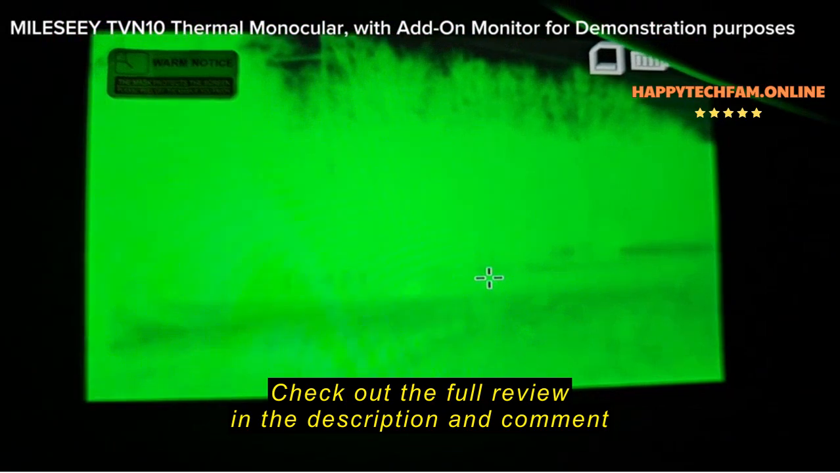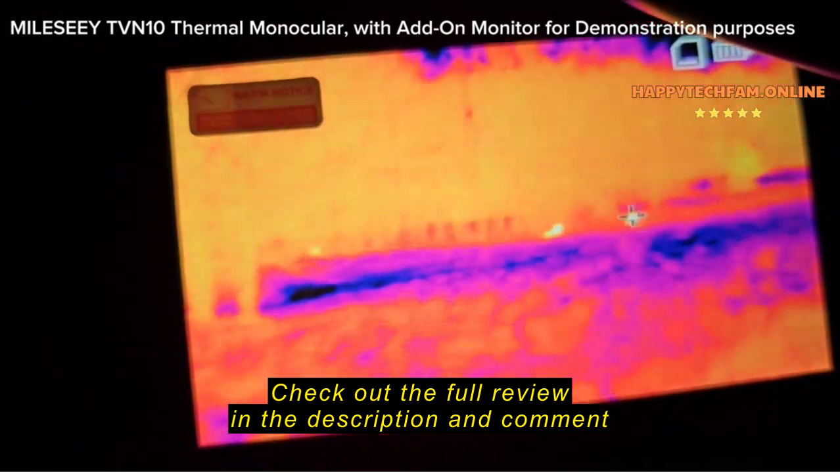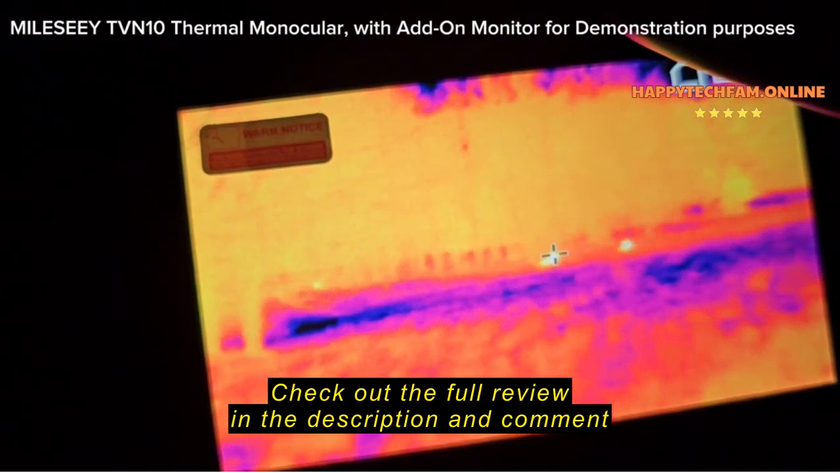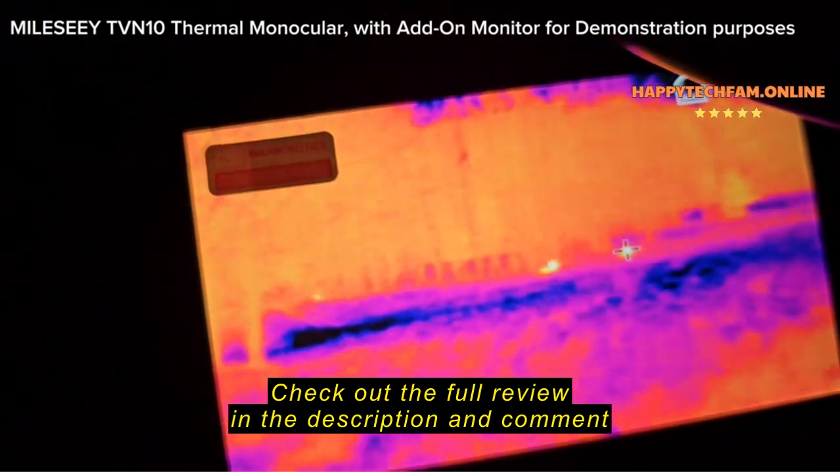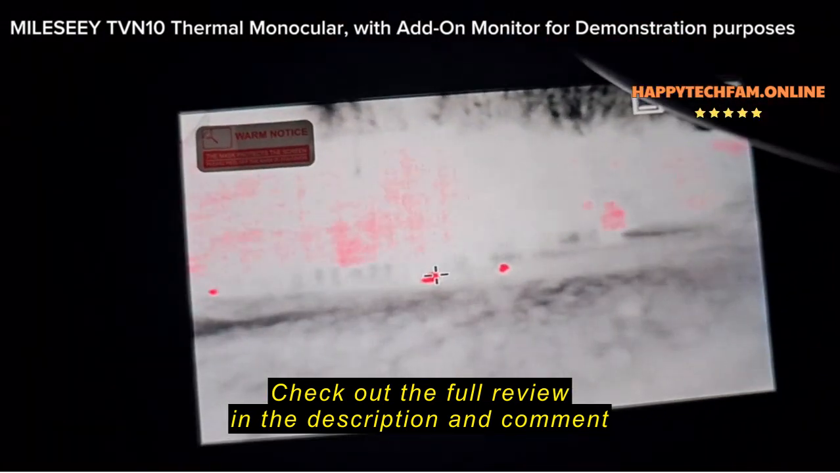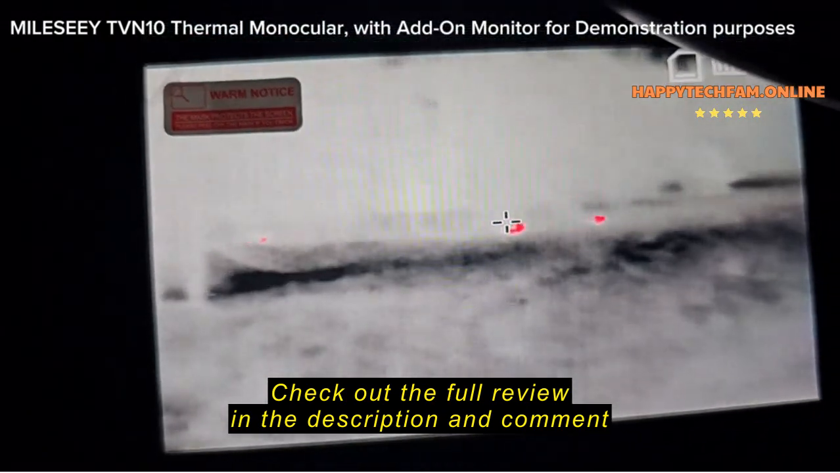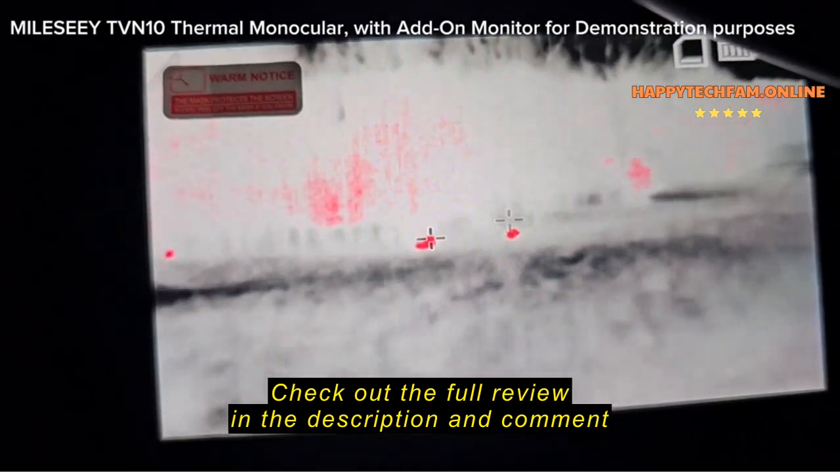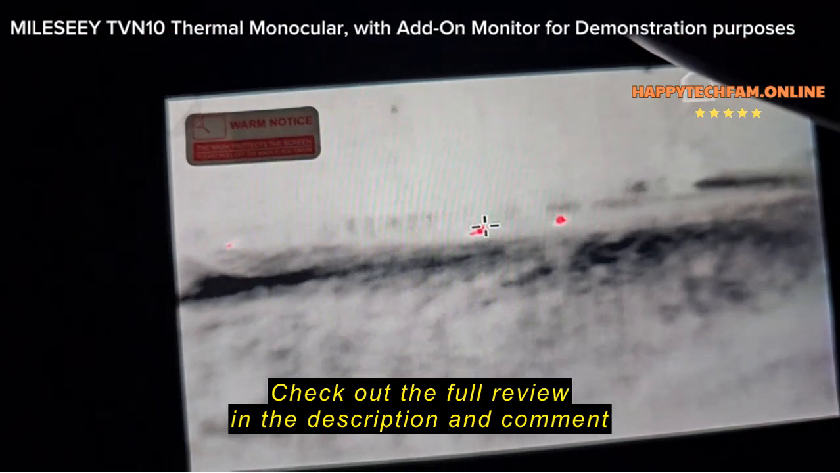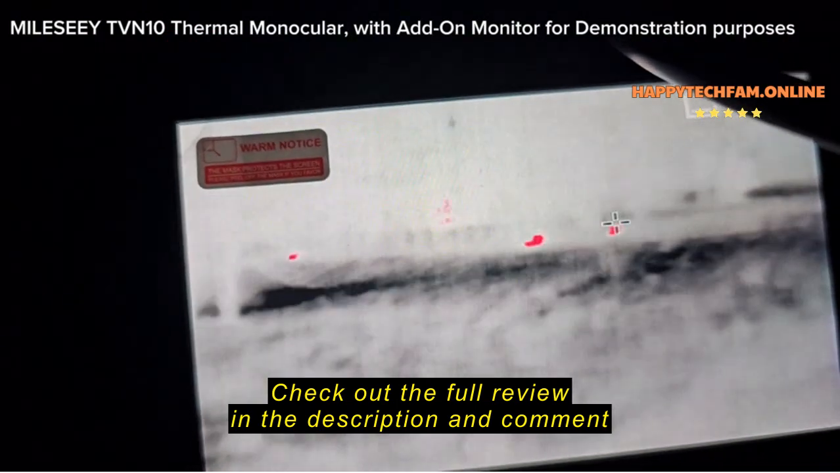Let me change it again. This one is the red hot or iron. That one is showing the targets. That's a good mode. Right there, you got 3 deer out there. I'm gonna change it again. I'm not exactly sure what color mode they call this, but basically red is what shows. So the rest of the surrounding is showing just white and black, but the deer are showing up as red target heat.